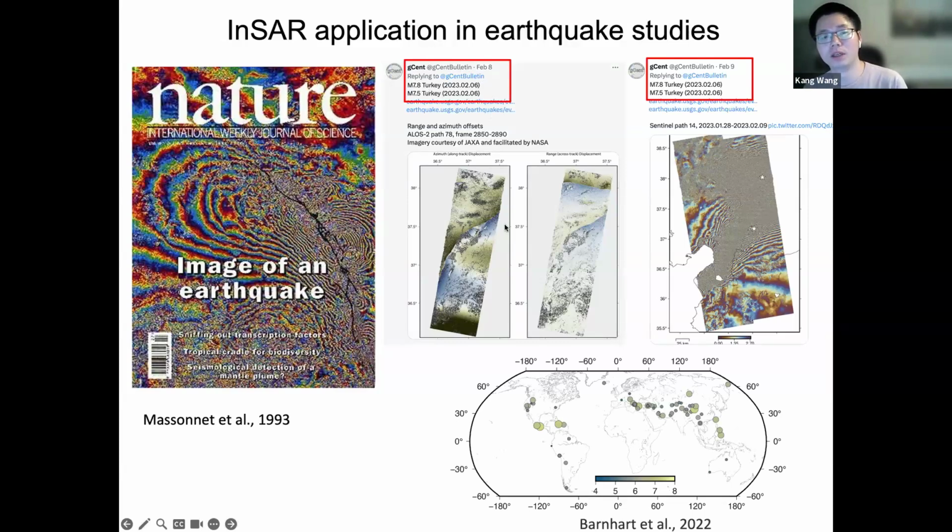This is an example of the 2023 earthquake doublets in Turkey. The earthquake occurred on February 6th, but you can see that after nearly 2 days, there had been posts of the ground deformation mapped by various satellite missions, including ALOS-2 as well as Sentinel-1. So this is pretty quick.